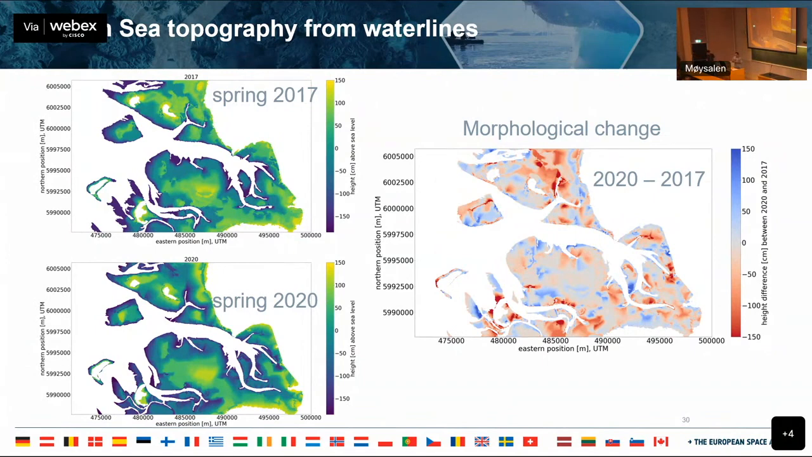So you can see these high details then in this coastal area. So I think that's a really nice application of machine learning and the SAR imagery for this problem.